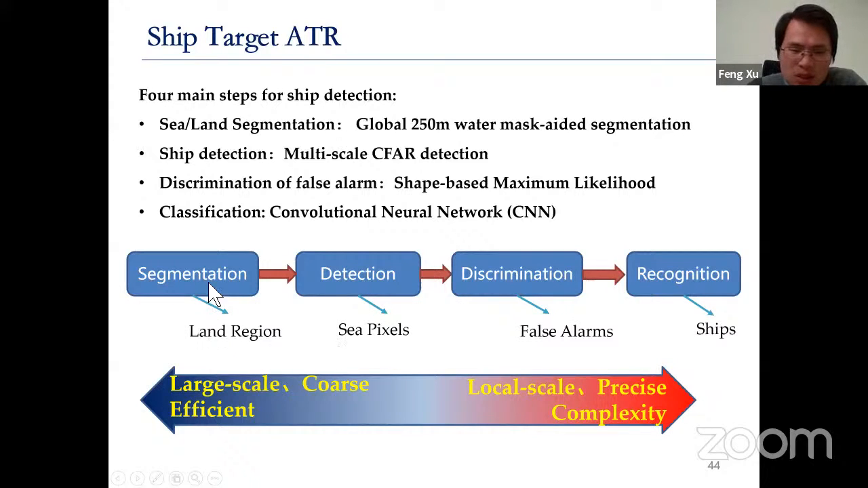First, we do a segmentation, meaning that we try to exclude the land from the sea. Second, we detect the brightest pixels from the background using a conventional method like CFAR detection. Then we discriminate false alarms from those pixels, and finally we perform target classification.